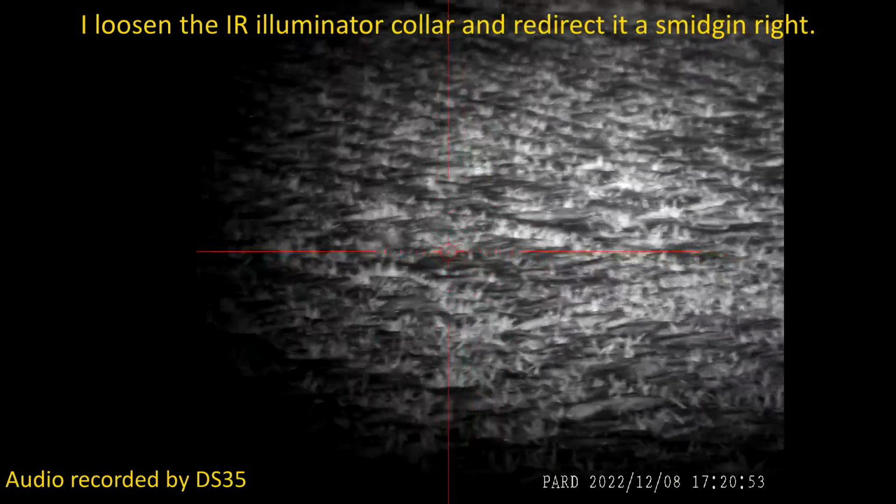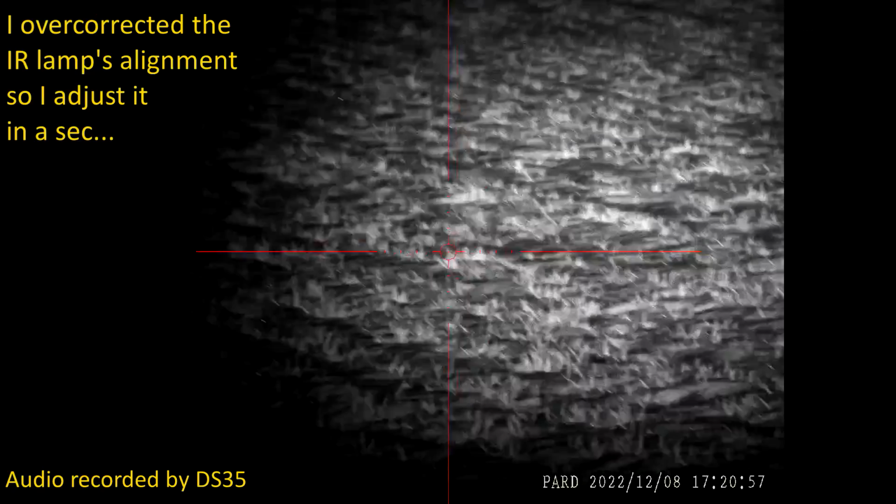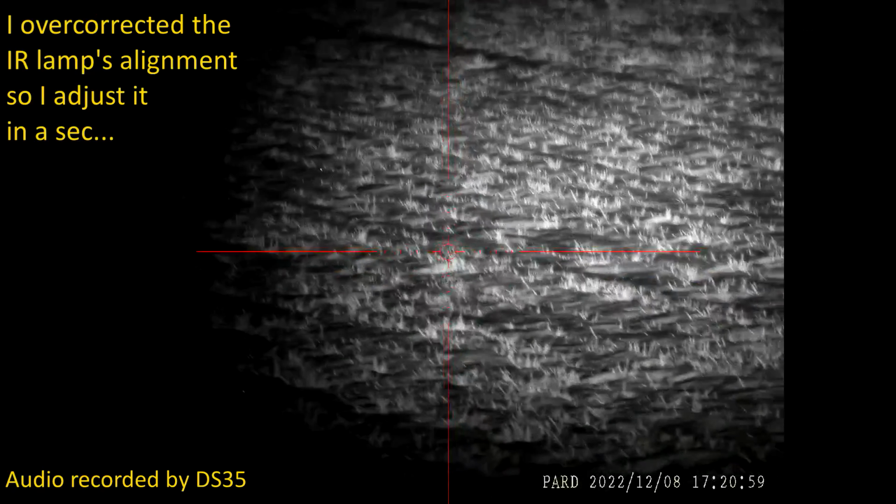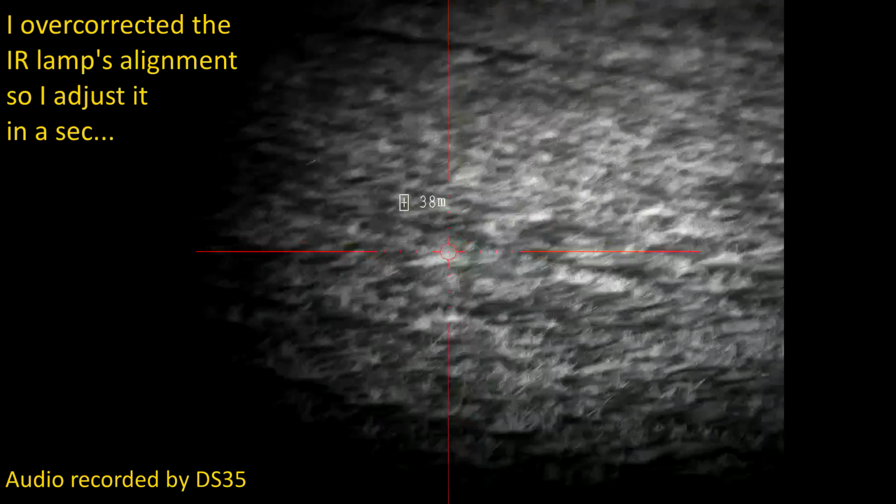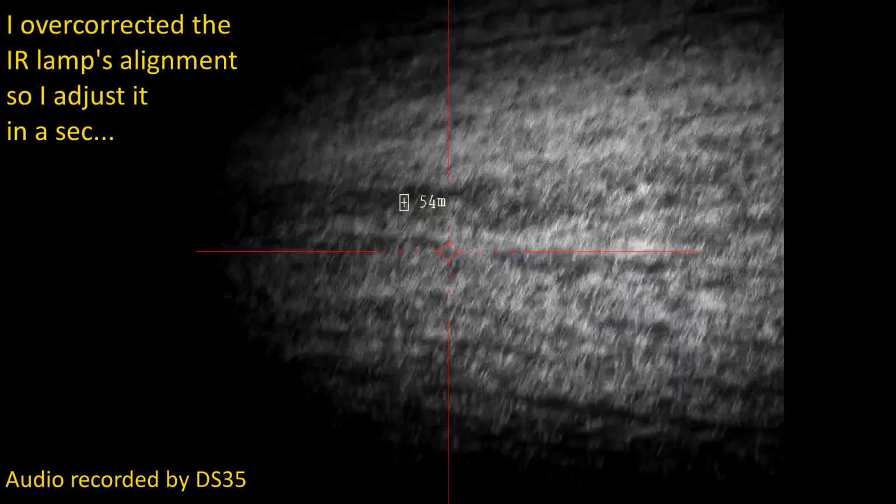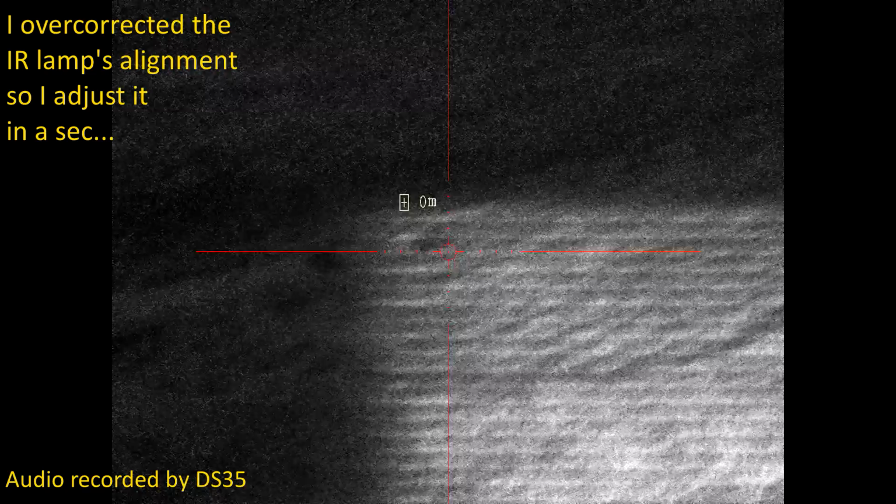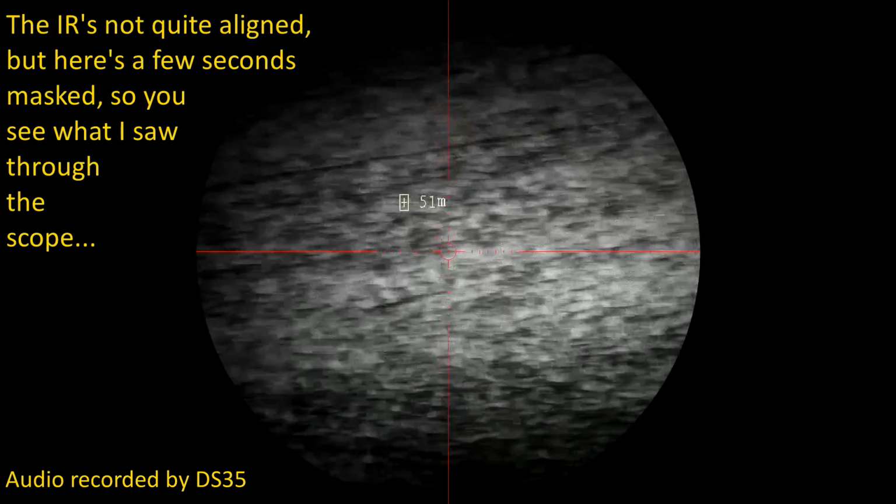That's the IR on level 1. And we're looking at 37 meters. So IR, I've adjusted it a little bit too far. So let's, whoops, pull it back a bit.